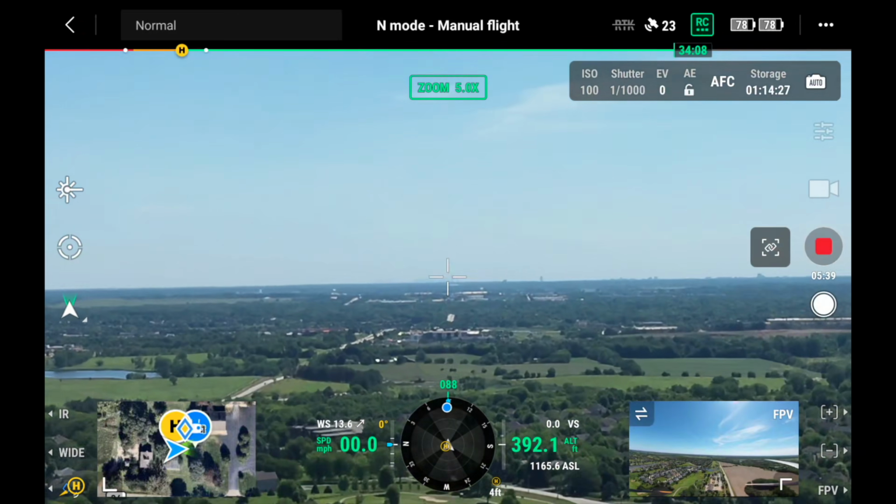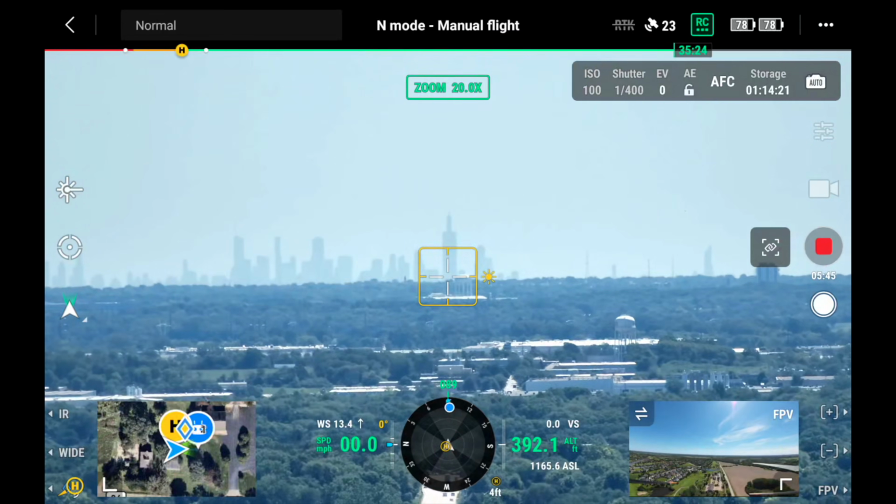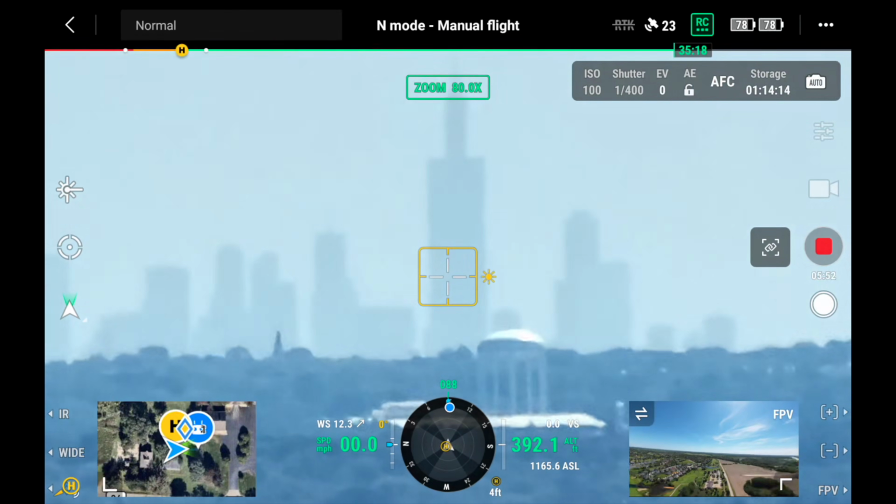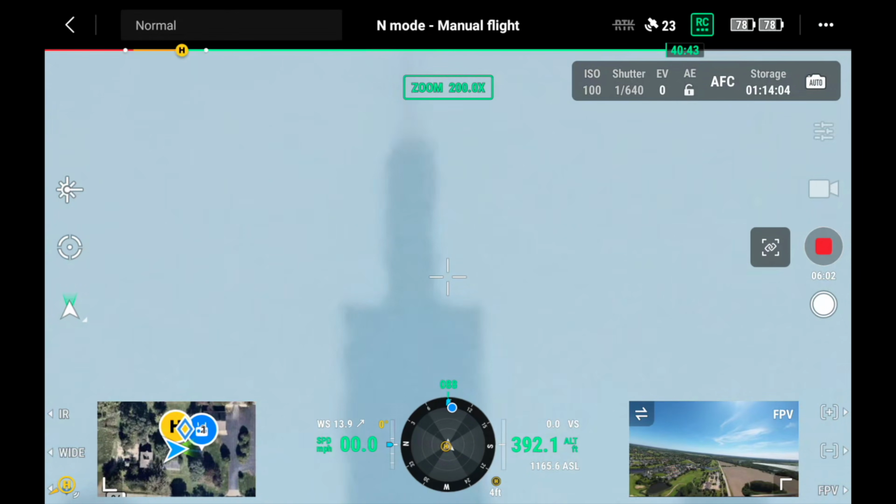Now, the Matrice 30T has a 16 times optical zoom and then a 200 times digital zoom. So it's definitely got a bigger digital zoom than the M4T. Again, the further you go, the worse the image is gonna look, but it does have that 16 times optical, which means it's not gonna digitize as long as you stay under that 16 times. You're gonna be just using the glass to zoom, and that's gonna make your images crisper and more in focus.